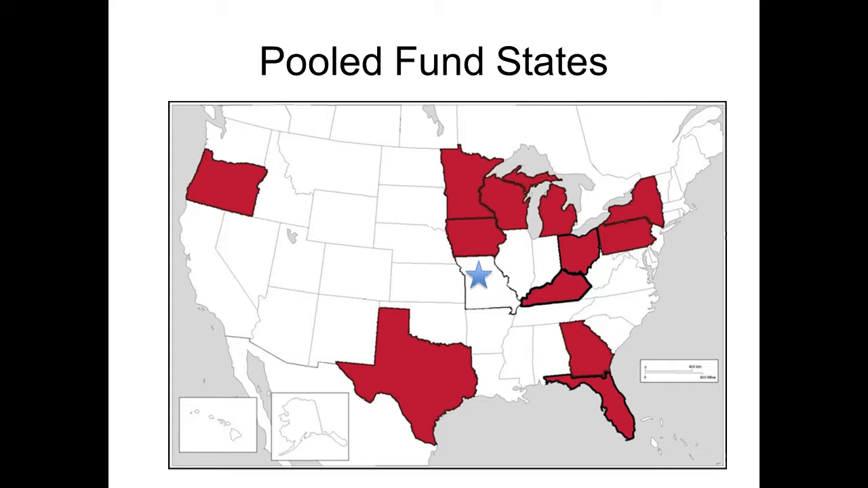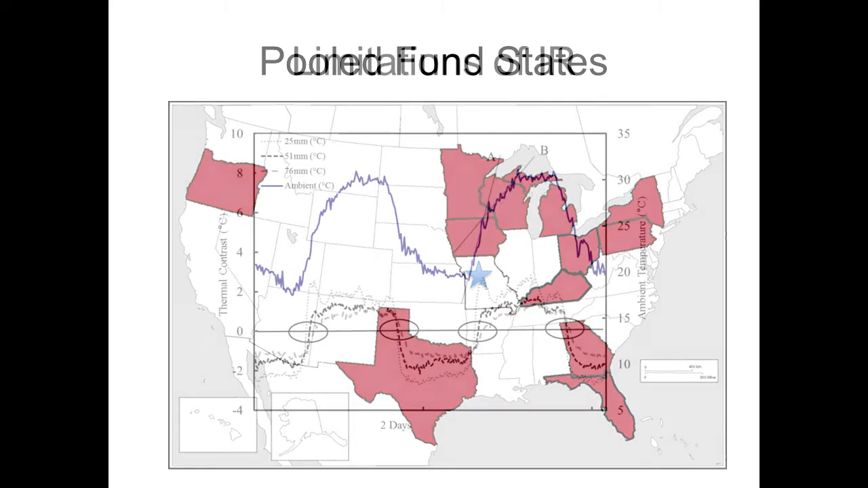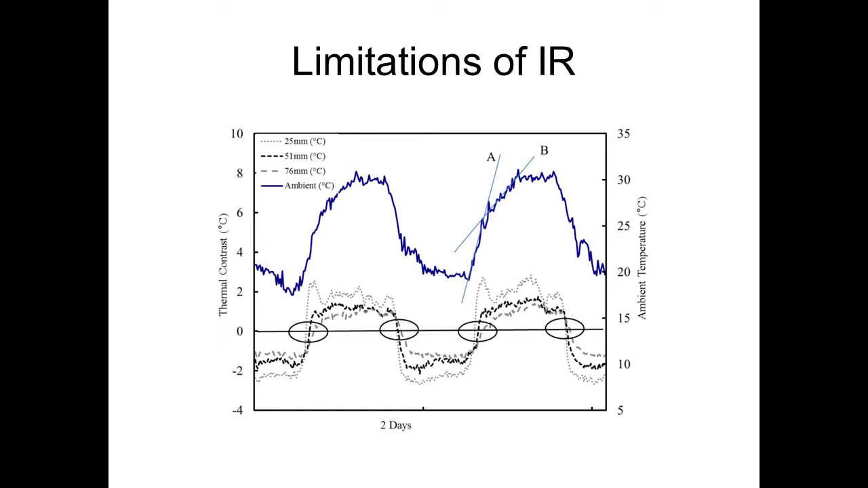So we had a project originally that looked at what the environmental conditions were that were suitable. In that project, we built a big concrete block in the field in Missouri, and we stared at it with an infrared camera for 3 months on the side that was getting hit by the sun and 3 months on the side that wasn't, and developed a lot of data like this here. What this figure shows is the top blue line is the ambient temperature changes over 2 days, and they go with this right axis here.